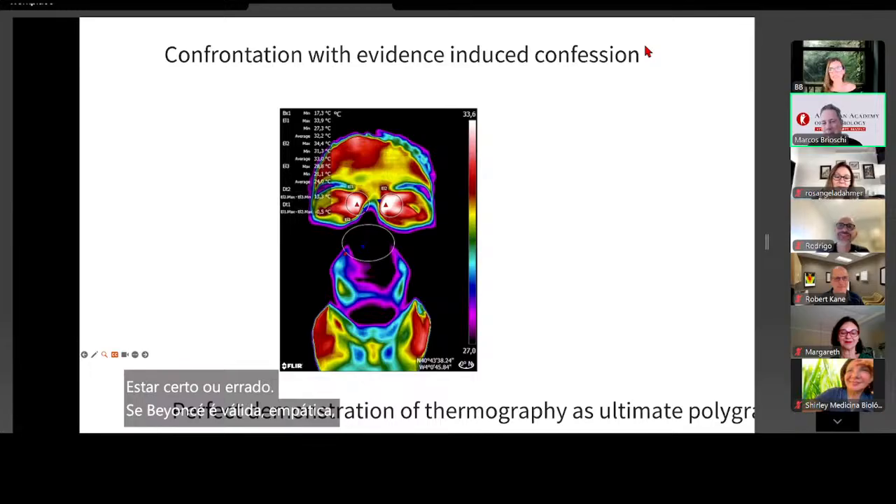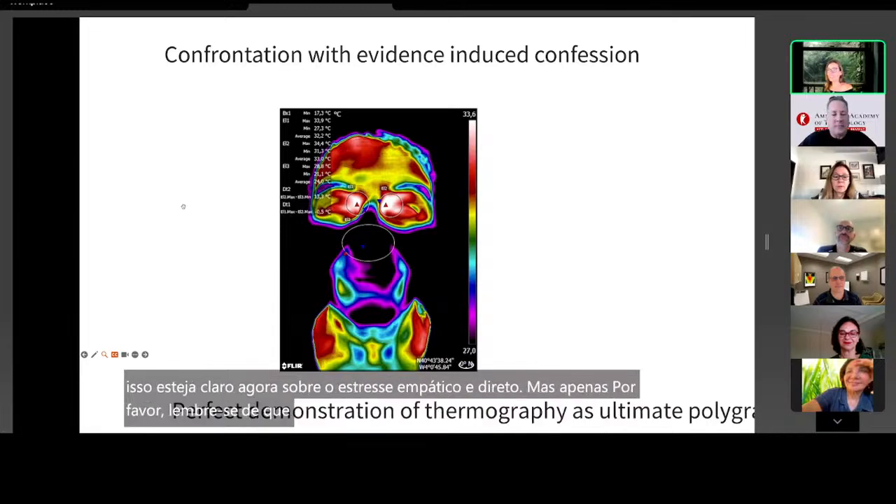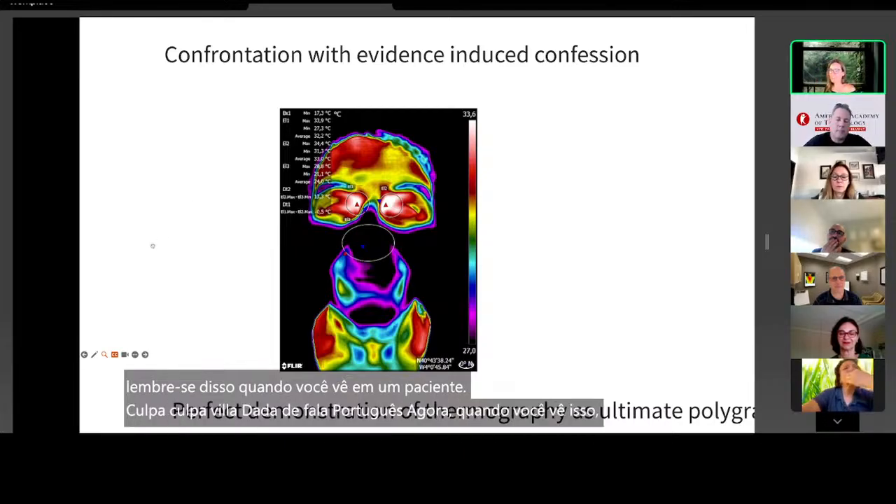So I hope this is clear now, the thing about empathetic and direct stress. But just please remember that when you see in a patient shame, culpabilidad se fala em português, ¿no? When you see this, you are going to find empathetic stress as well, right?